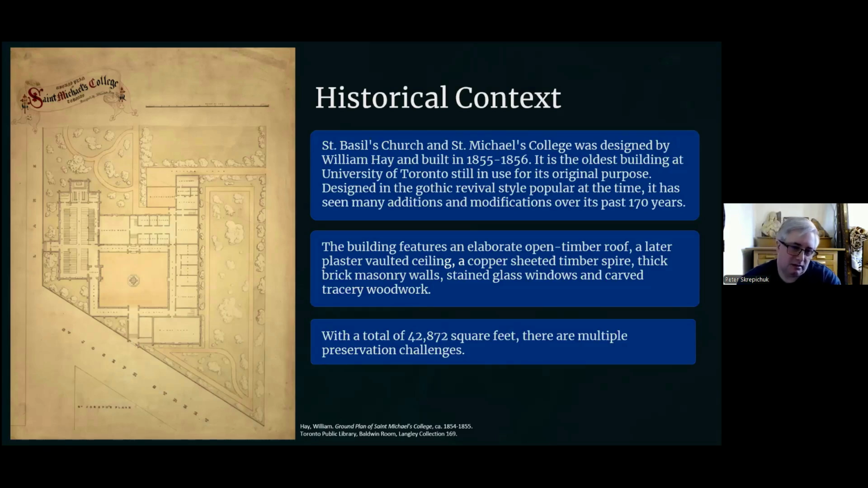It was designed in a style popular at the time, Gothic Revival, and it includes several features that are, if not unique, great examples of them. For example, the open timber roof that was there originally was meant to be a very prominent feature. This is from the architect himself, his descriptions of it.